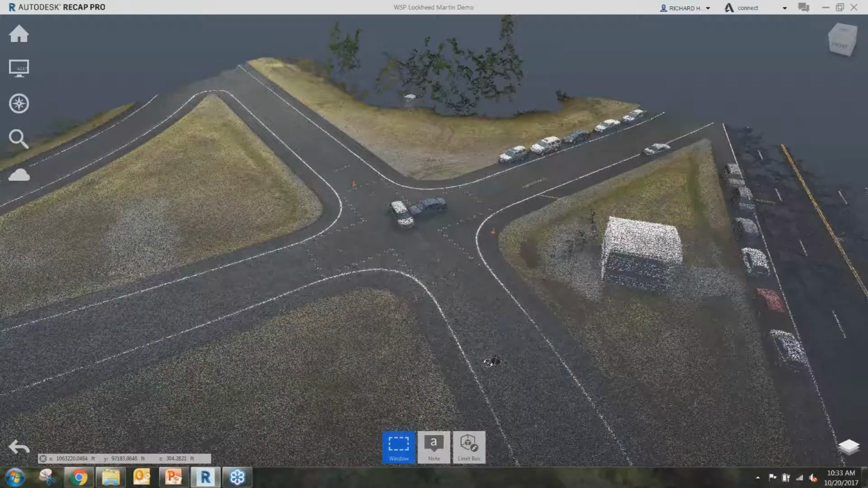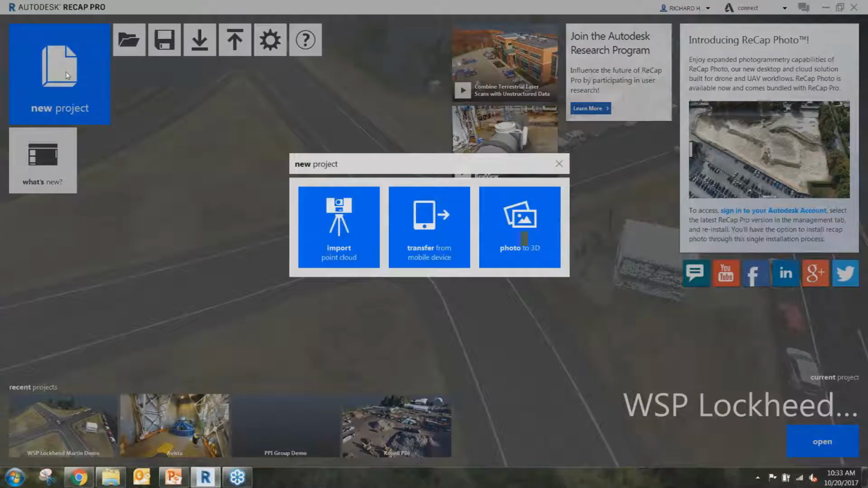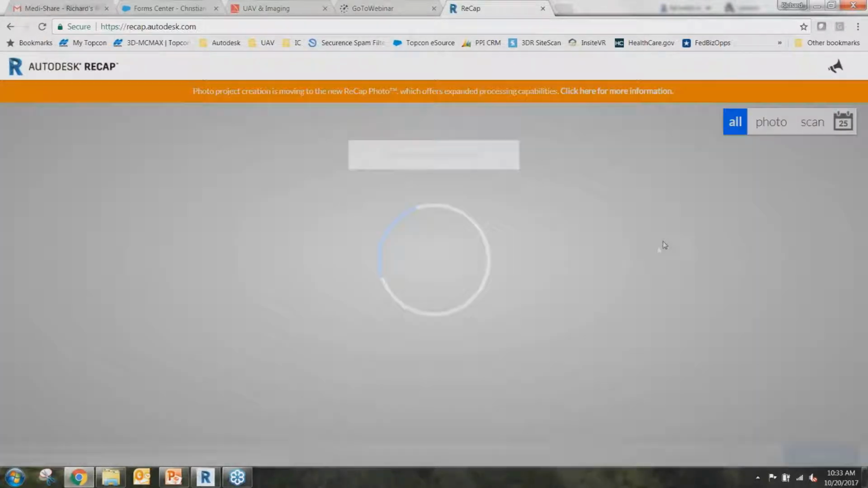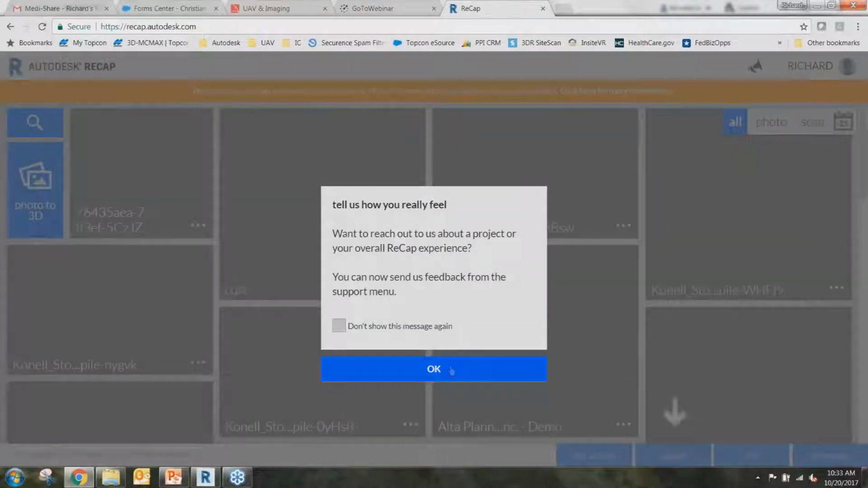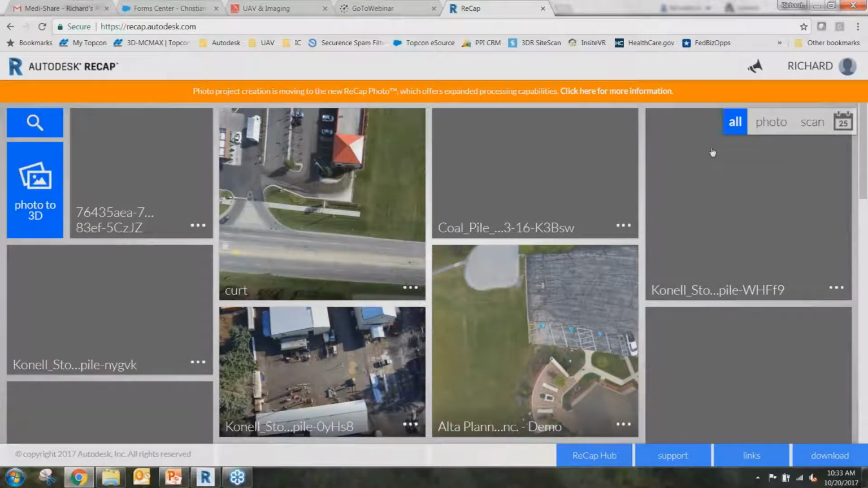So this is actually a UAV data set. The way this works is I'm going to click on New Project, go to Photo to 3D, and what it does is it brings you to the Autodesk cloud service, basically. Once we have this, it shows us all the different projects that we have already preloaded or worked on in the past.